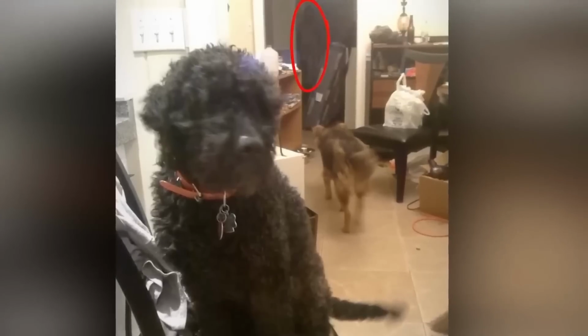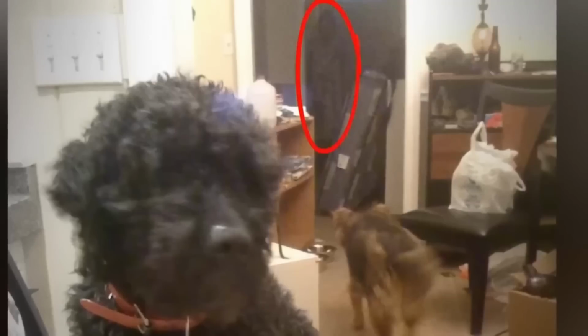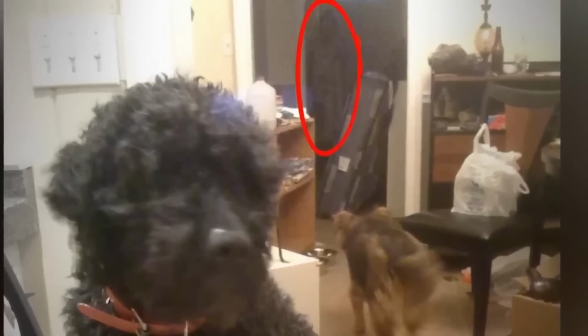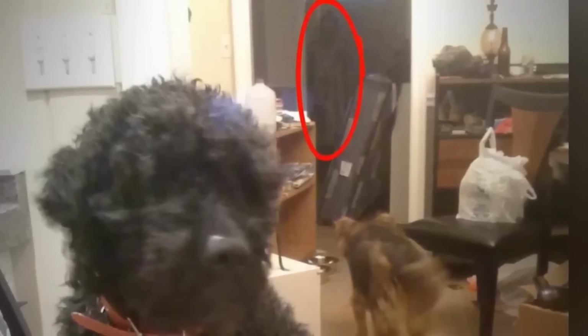In the background, her second dog seemed to be cautiously approaching a faint, shadowy silhouette of a woman. The eerie figure was hunched over, and the dog's body language suggested a sense of unease, as if trying to determine whether this presence was a friend or foe.